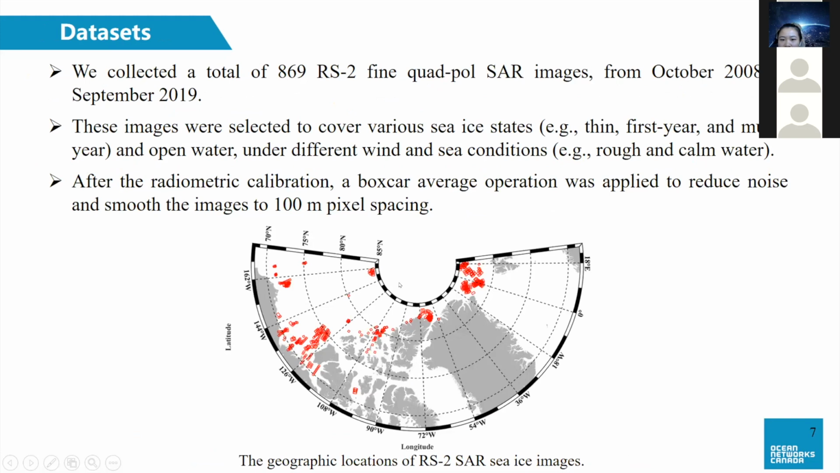We collected a total of 869 RADARSAT-2 fine quad-pol SAR images from October 2008 to September 2019. These images were selected to cover various sea states and open water under different wind and sea conditions. The following figure shows the geographic locations of the RADARSAT-2 SAR images.